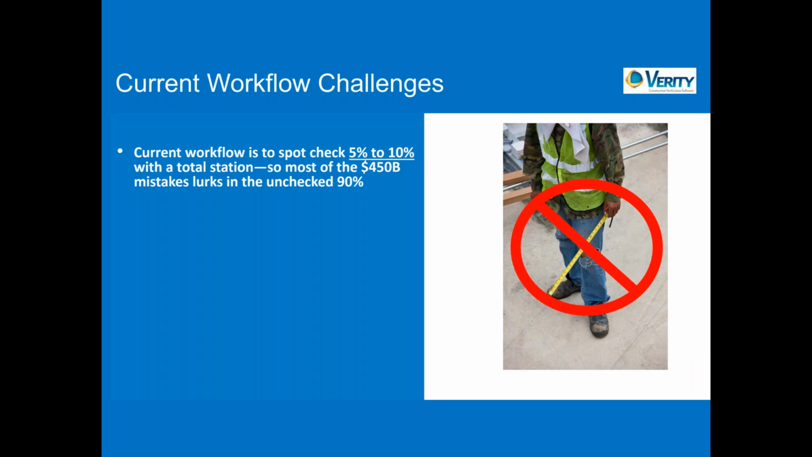So some of the challenges is currently the way it's being done is you take something like a total station, you spot check 5 to 10%, and then you assume if that 5 or 10% area is okay, the rest of the project is okay. The problem is that $450 billion is in the other 90% that doesn't get checked.